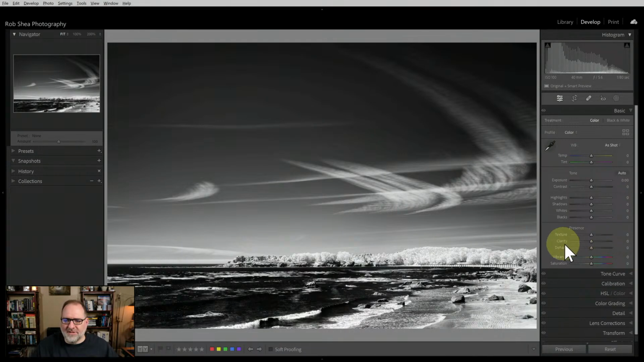But I love this image. I love the clouds, and I think that the choice that you've made here of doing this as a monochrome image is the right choice. So thank you for sharing with us. I really appreciate it.